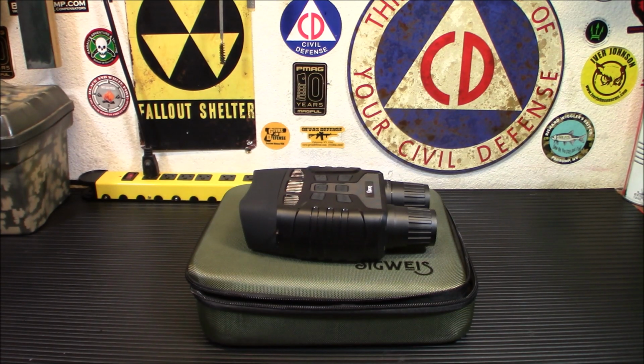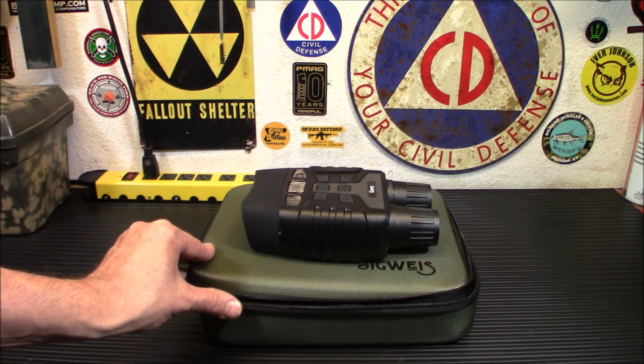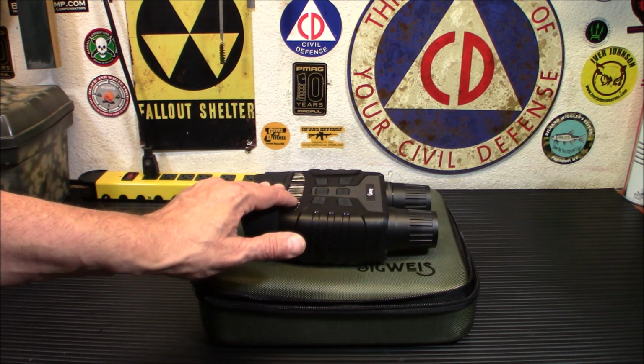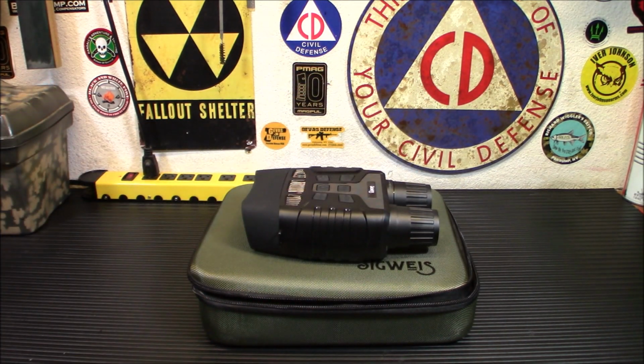So that is the SIGWEIS night vision binoculars, $157. Can't beat that for digital night vision of this quality. There are some cheap little $99 units that are single little binoculars. You won't get anywhere near the picture quality out of it. So I'm pretty pleased with it so far.